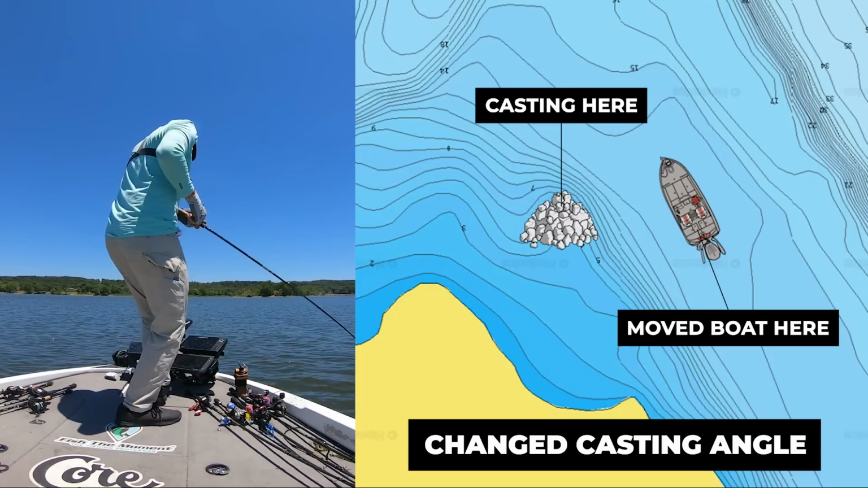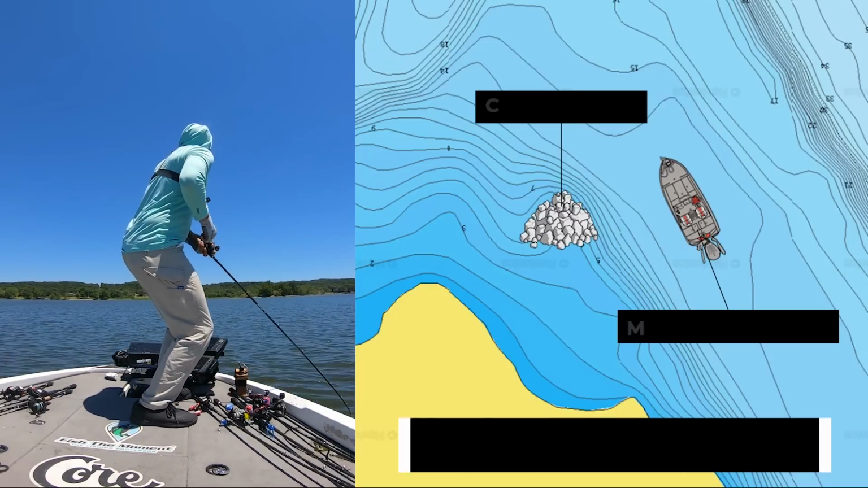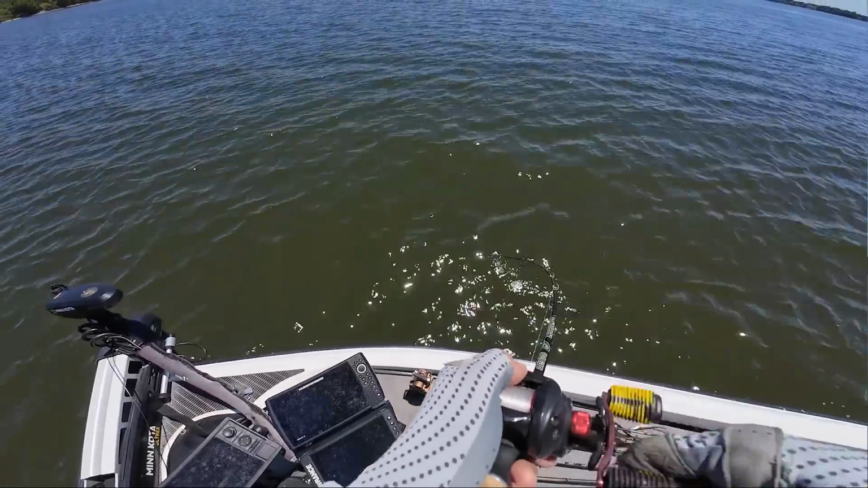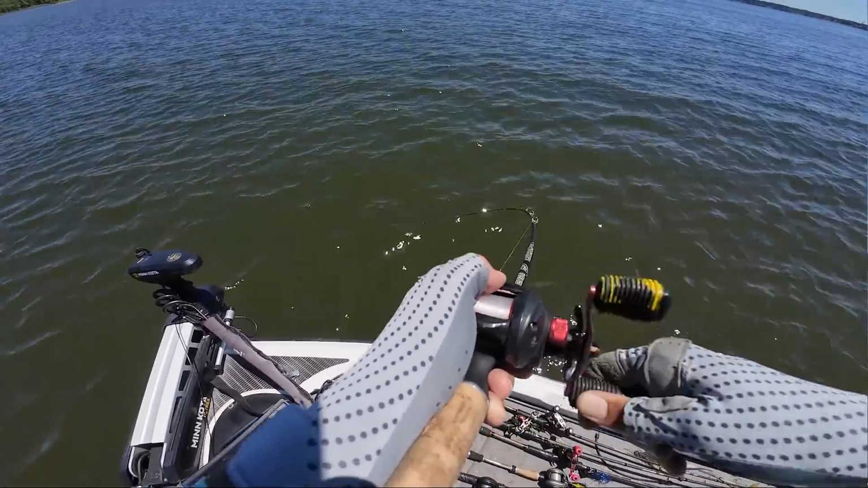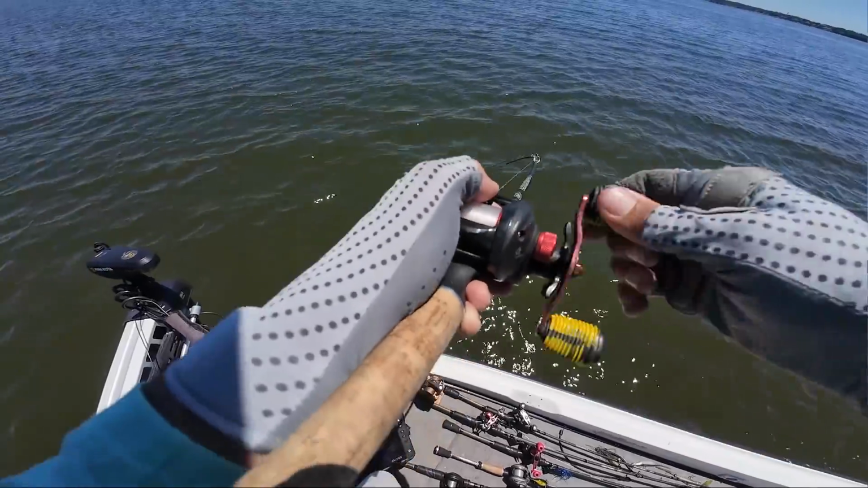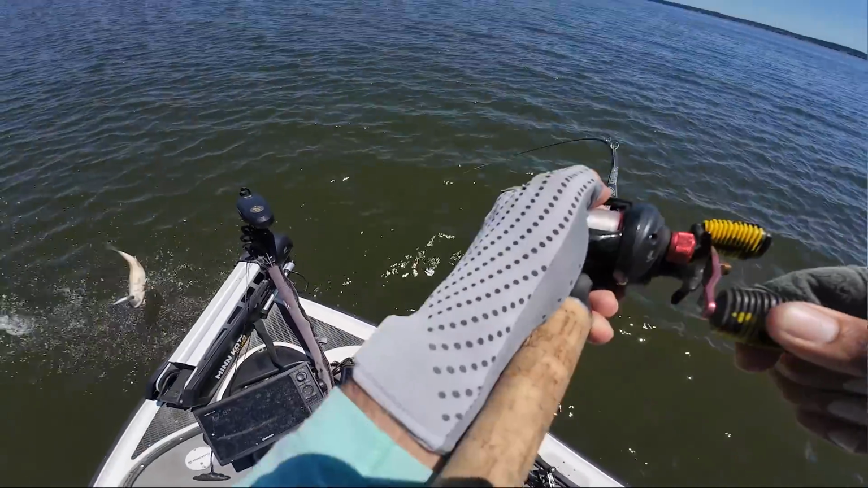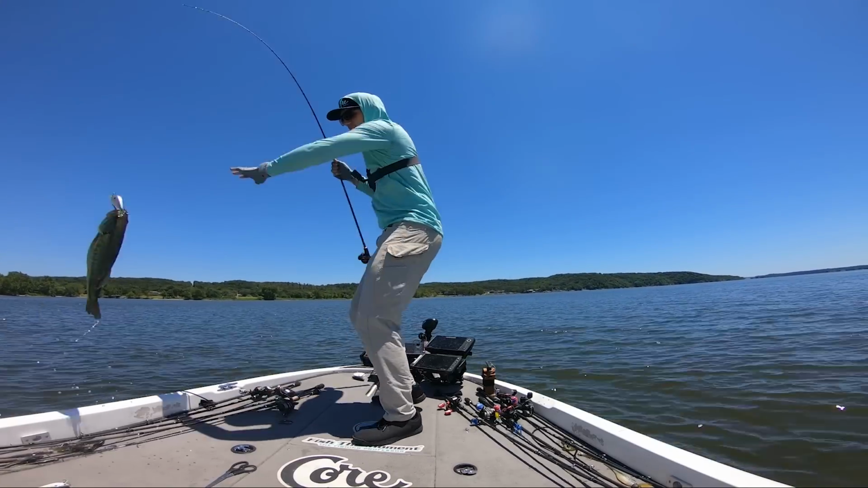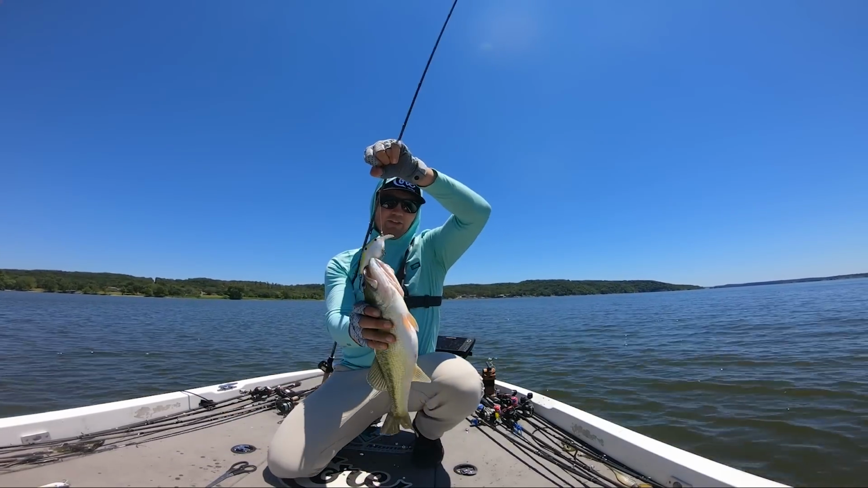Got him. Finally. Got one. Took me a second. I think I'd just move around the rock pile a little bit more, because I had to change my casting angle on him to actually get this fish to bite. Oh golly, don't do that, fish. That was not good. There we go. Big chunky fish right there.